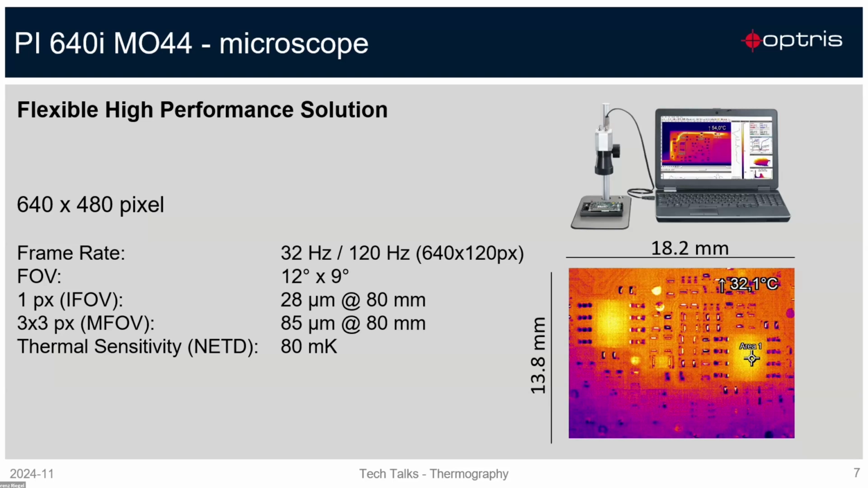We provide this also with a 12 degree × 9 degree optics. And here you can go down to 28 micron at a distance of 80 millimeter. And you have a horizontal field of view of 18 millimeters and a vertical field of view of 13 millimeters. The thermal sensitivity here is also 80 millikelvin.